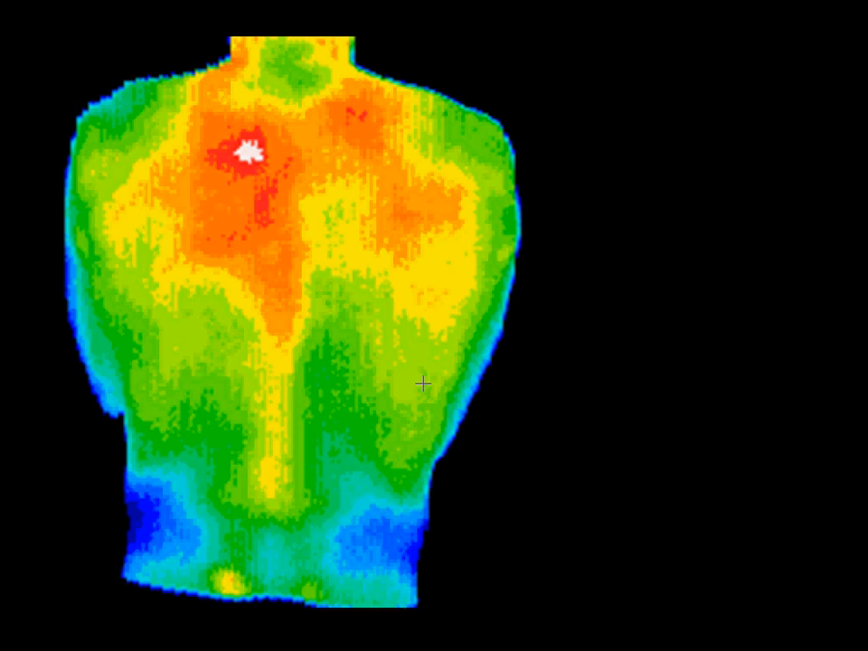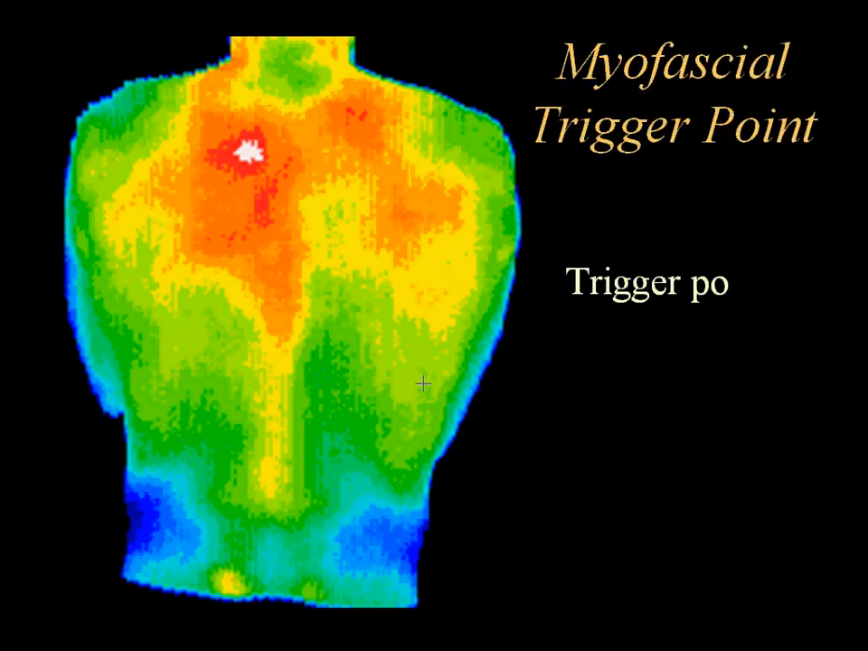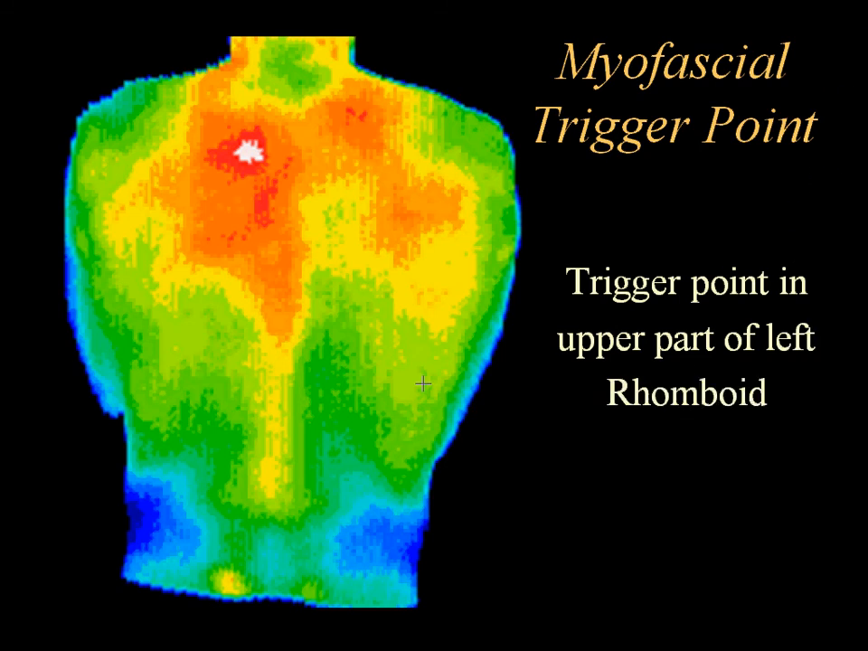This athlete had a history of a recurring pain and stiffness in his upper left shoulder. One treatment, guided by thermography, resolved the problem permanently by identifying the myofascial trigger point that was causing the problem in the upper part of the left rhomboid.